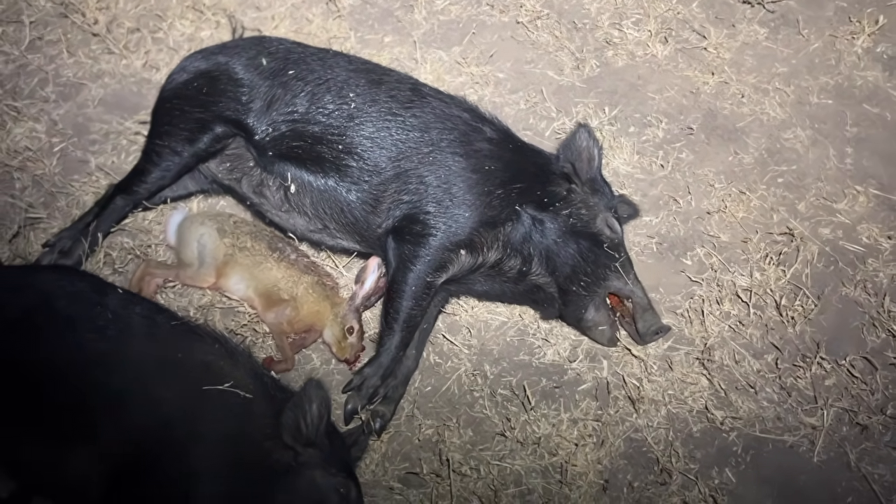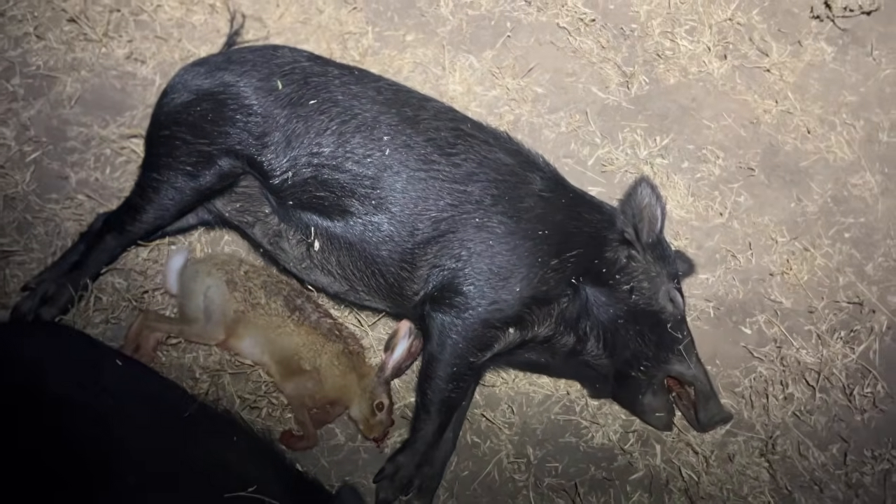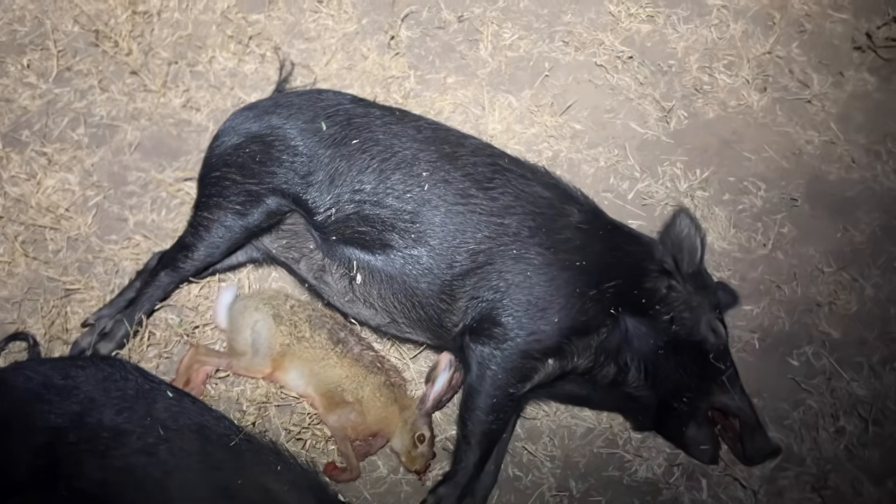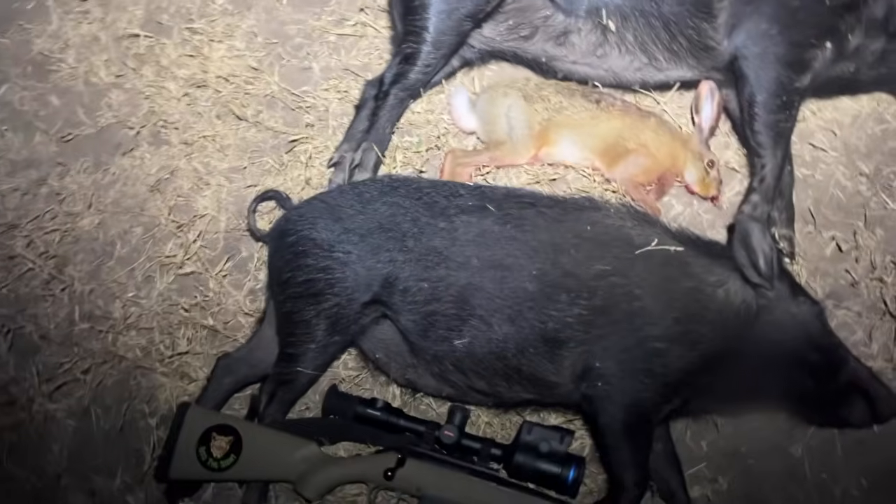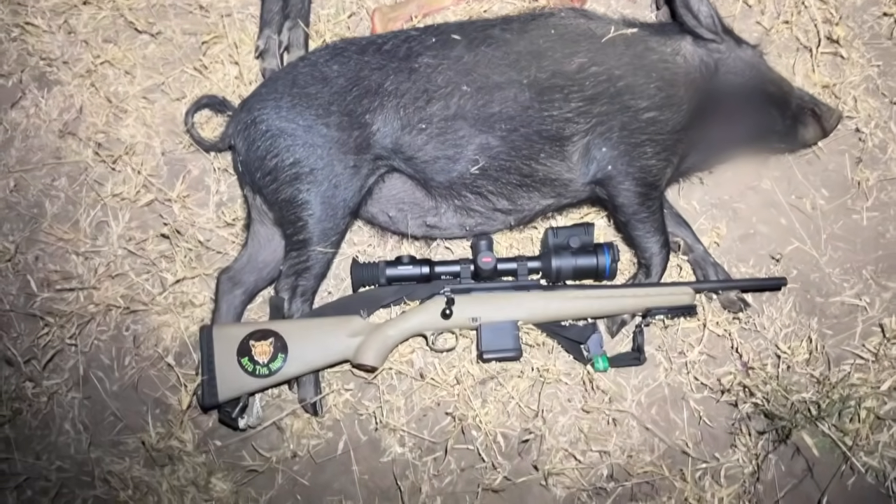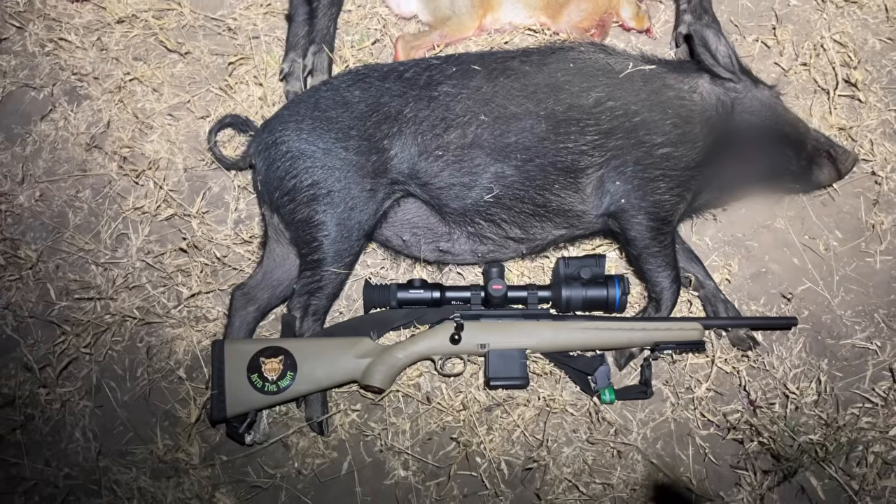So, they're real shiny, clean pigs. Obviously been keeping themselves well groomed, if that's the thing that pigs do. And there you go, there's the baby down the bottom.